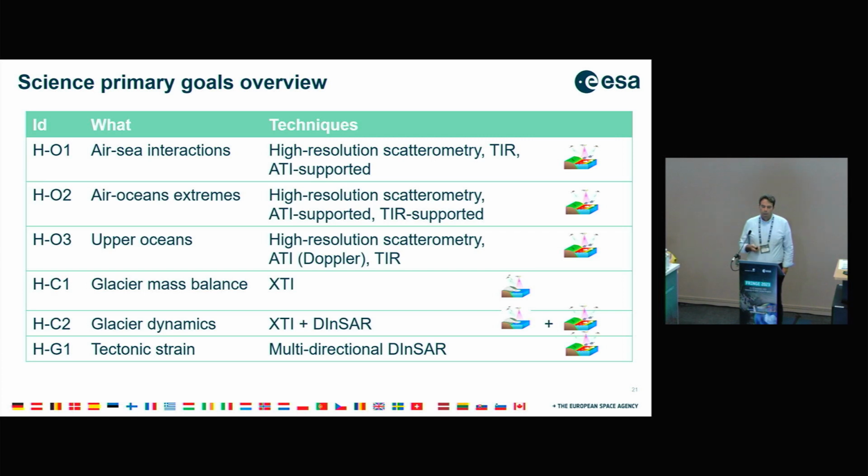So what are our science primary goals? I mentioned RC interactions, air-ocean extremes, upper oceans. What do we need there? We need high resolution spectrometry, thermal infrared, and ATI supported for the RC interactions, as well as for the air-ocean extremes. But then for the upper oceans, of course, where we need access to the surface motions, we use, let's say, the ATI, the Doppler retrieved velocity, and the thermal infrared as well.